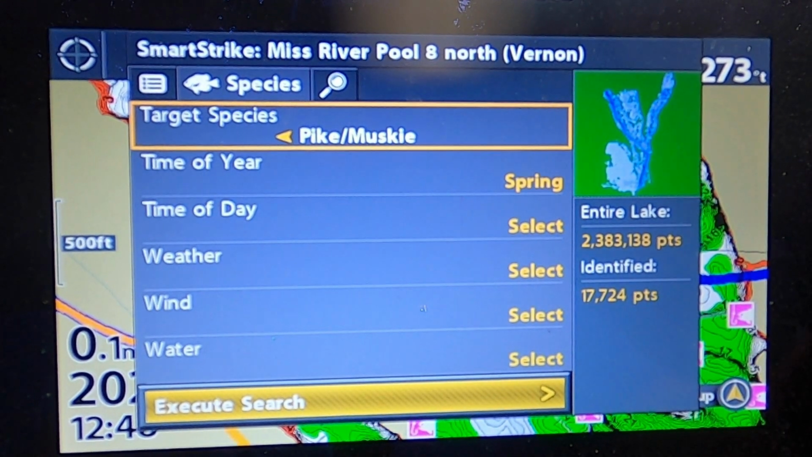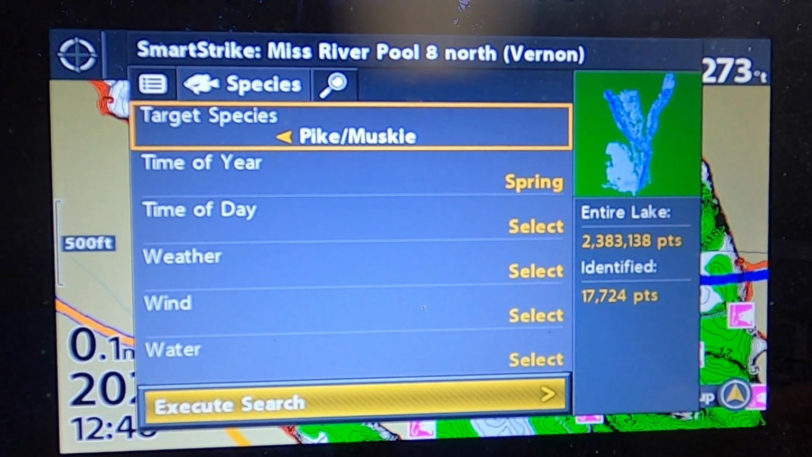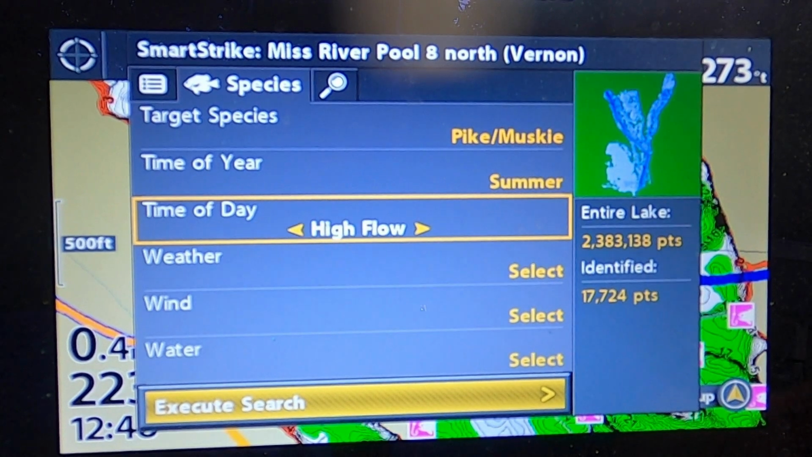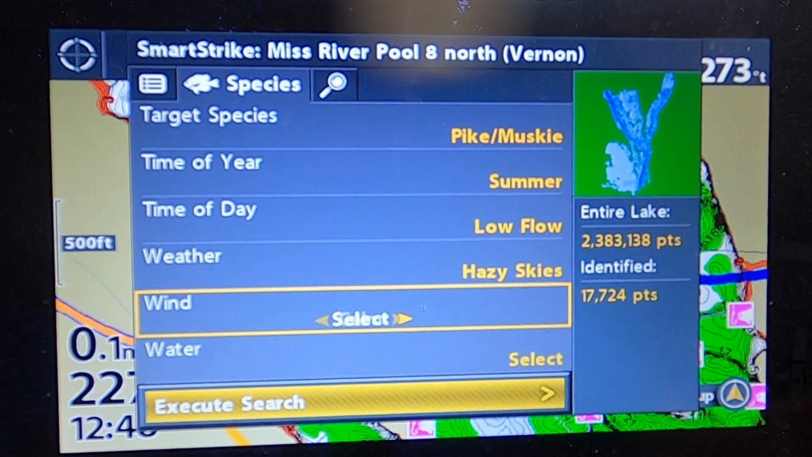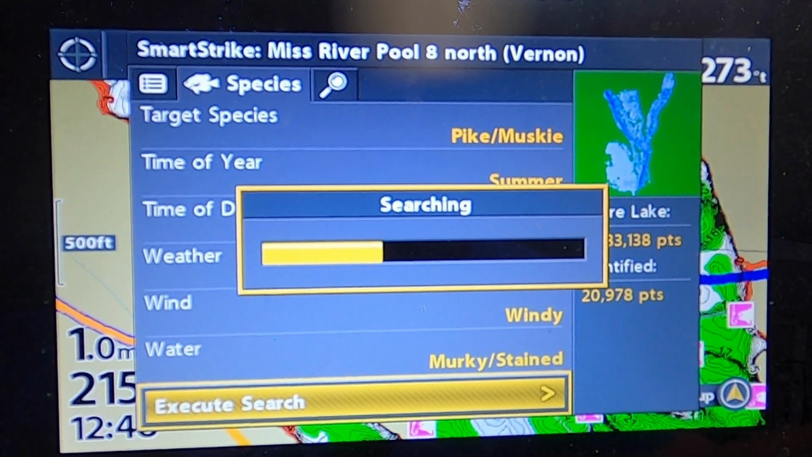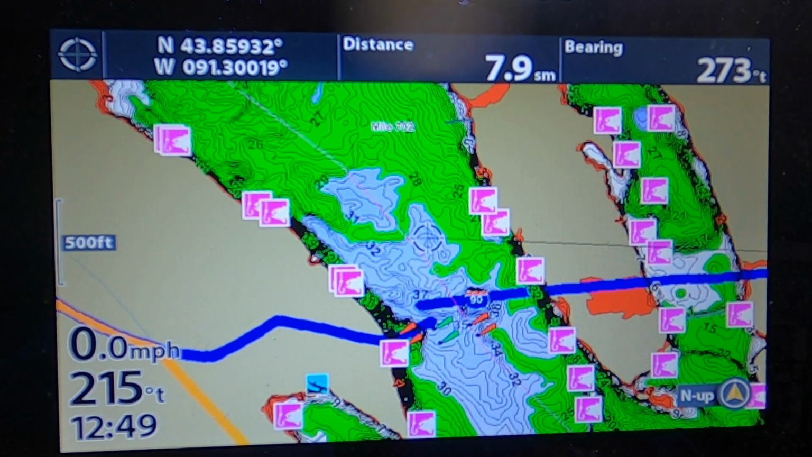So let's go to pike and muskie, and go back down. Let's do summer again. Let's do low flow, hazy skies, windy, and the water is murky stained because it's in the Mississippi River. It's always murky or stained. Execute. Now that's going to show you the fish.